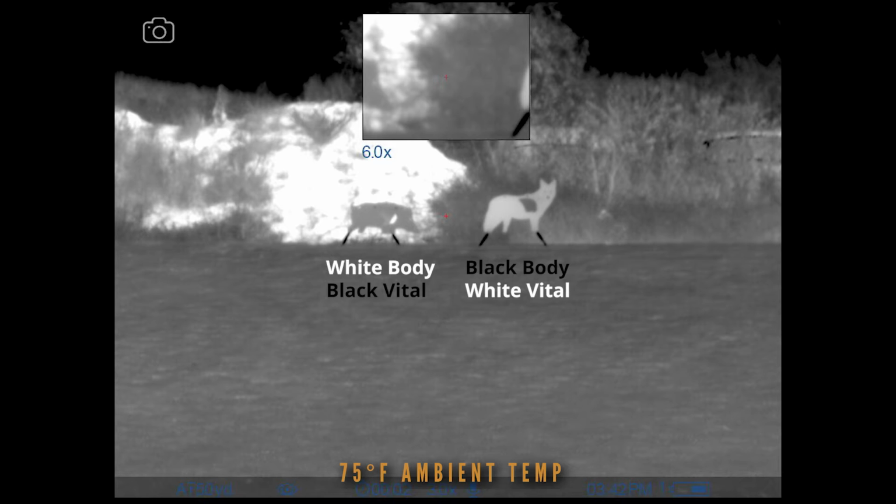Whereas the coyote, you can see just how well that sticks out there. That did a really good job. You can see plain as day where the vital is at. I think the target tends to shade the vital a little bit too. So having that be the white, you're shading it and reflecting as much of the sun as you can. And then the target looks nice and bright compared to the grass.